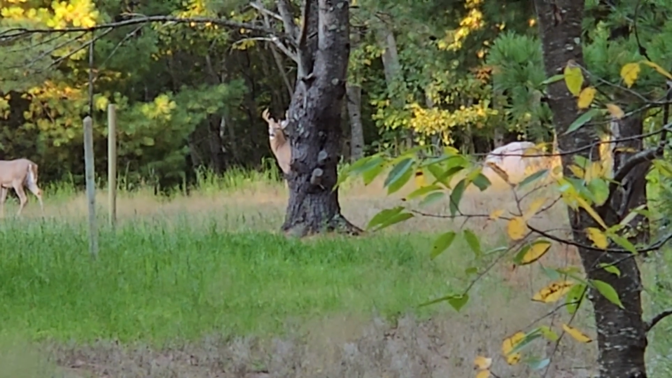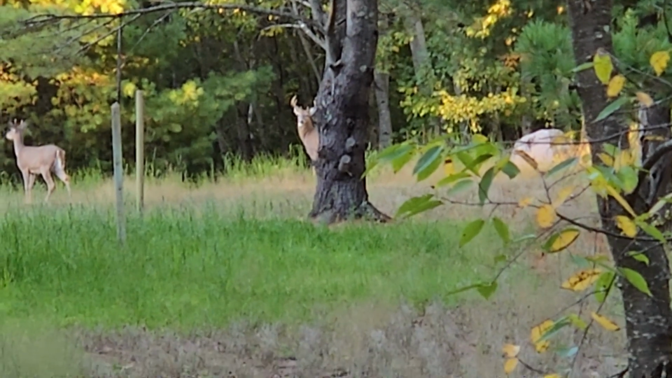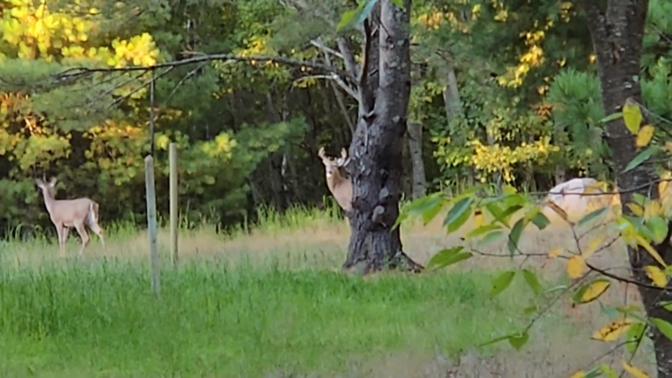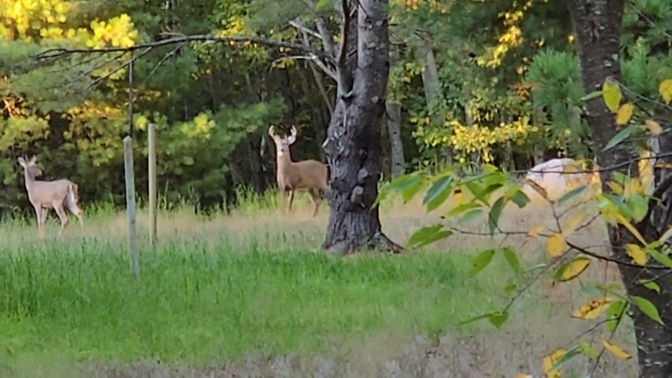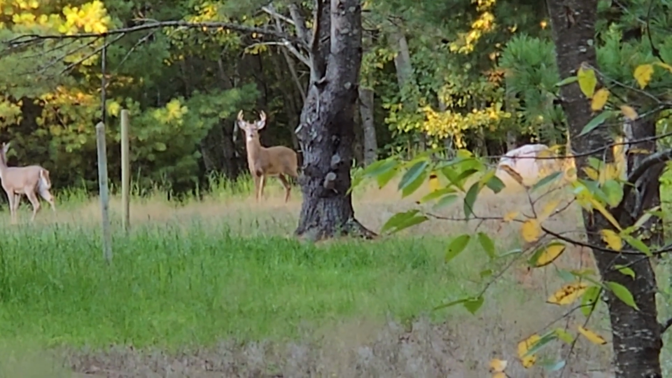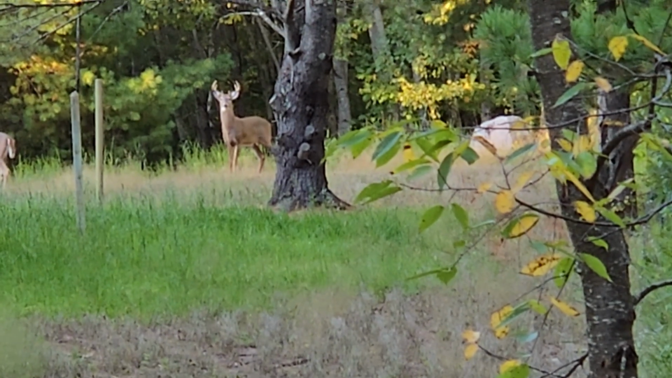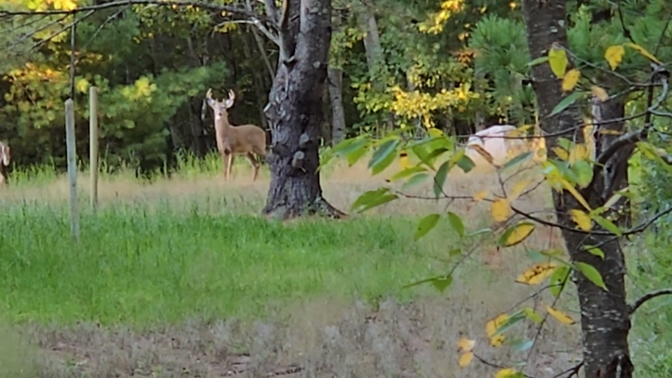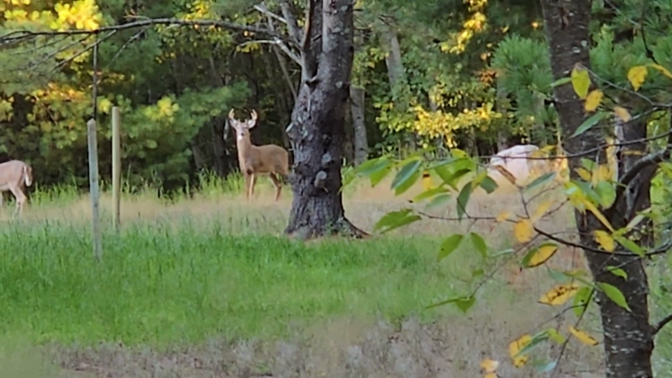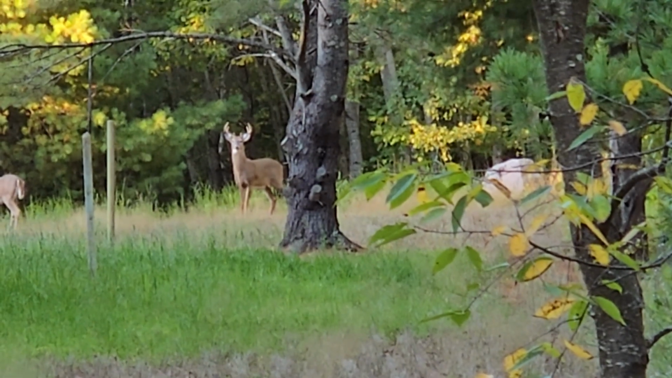Now, my game cameras that I have in that area did not show him come back out, but that doesn't mean anything, because I've got a lot of pictures or videos on those game cameras where he's just standing off to the side and the other deer are right there in front of the camera eating. So you can't put anything into that. I didn't see him on a game camera coming back out in the field. He probably did after dark.